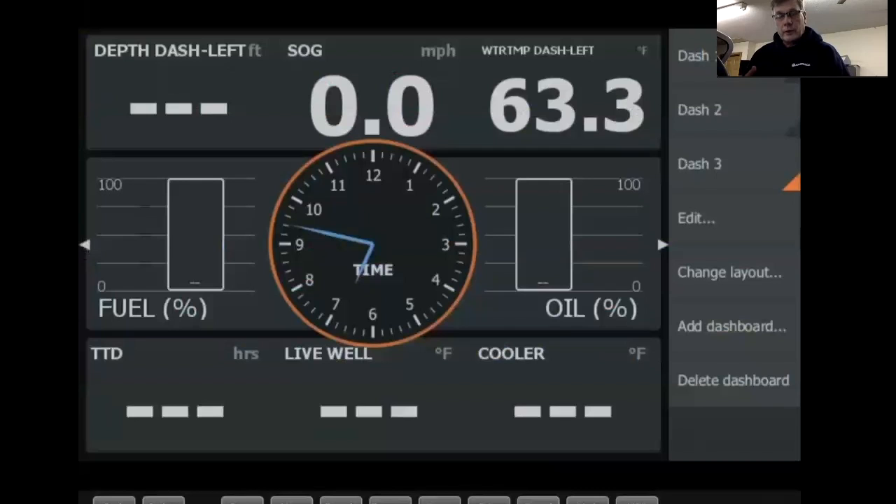Mercury is coming out with a really cool one for Mercury outboards. It's a glass helm: you eliminate all your gauges, and all your gauges now show up on your sonar screen. And again, you can change the configuration and things like that there. We're not going to go into any great detail there.